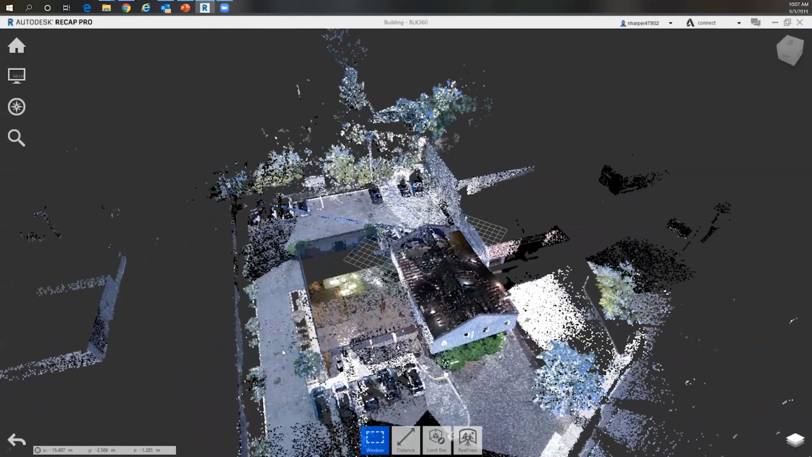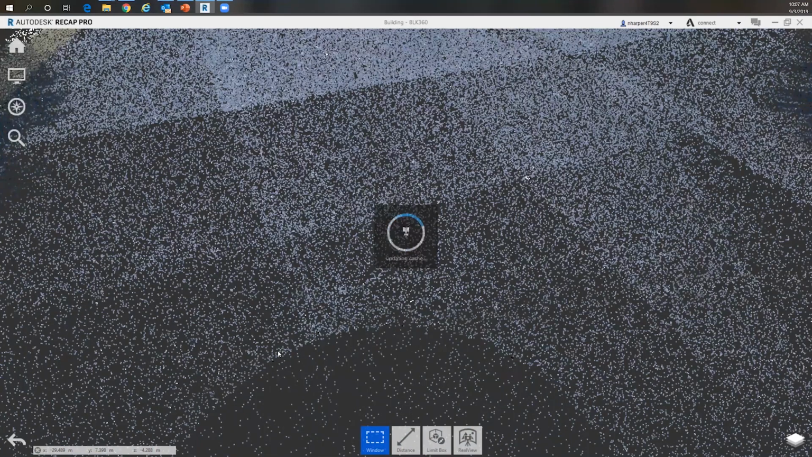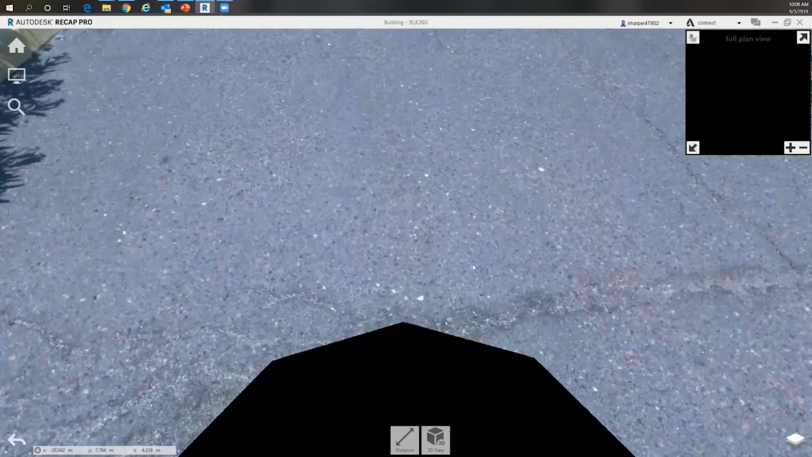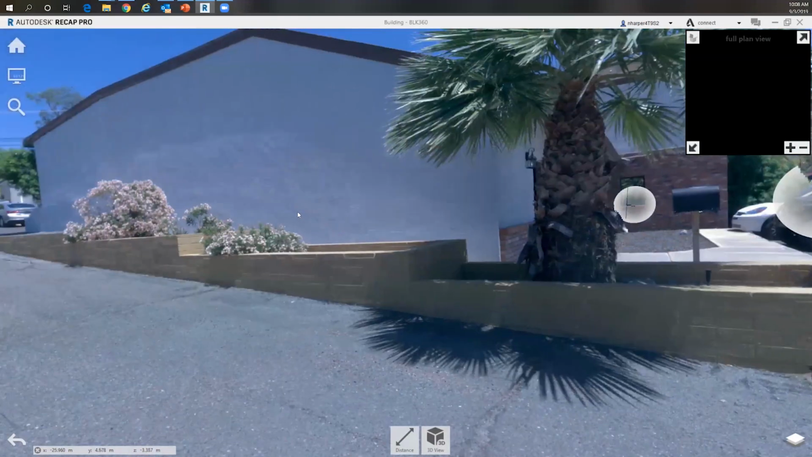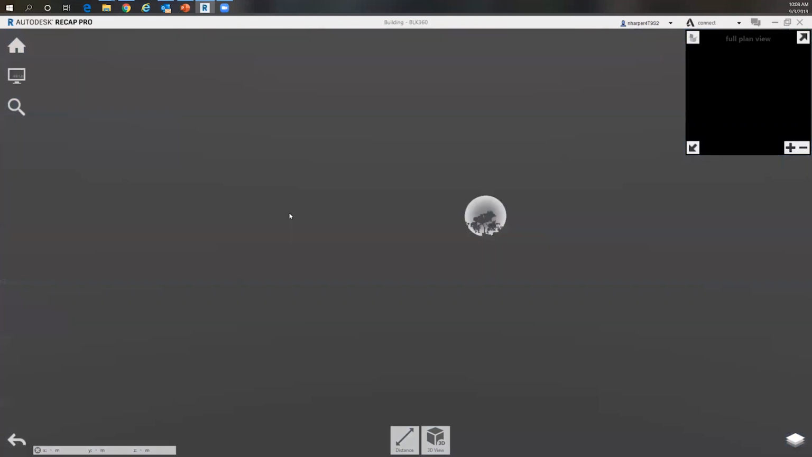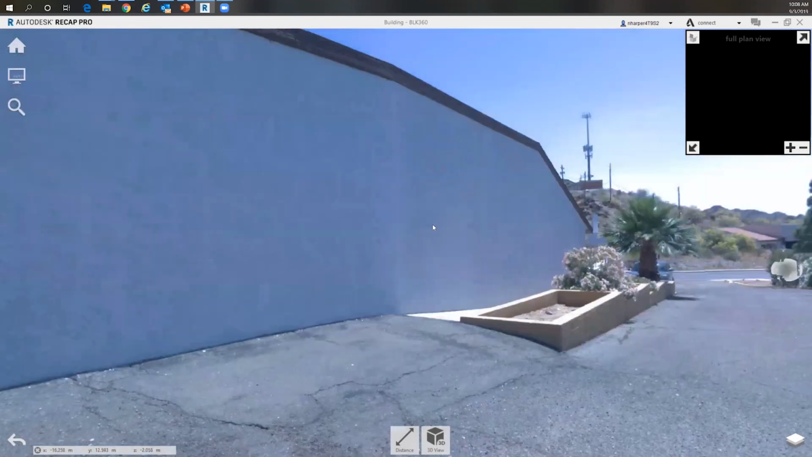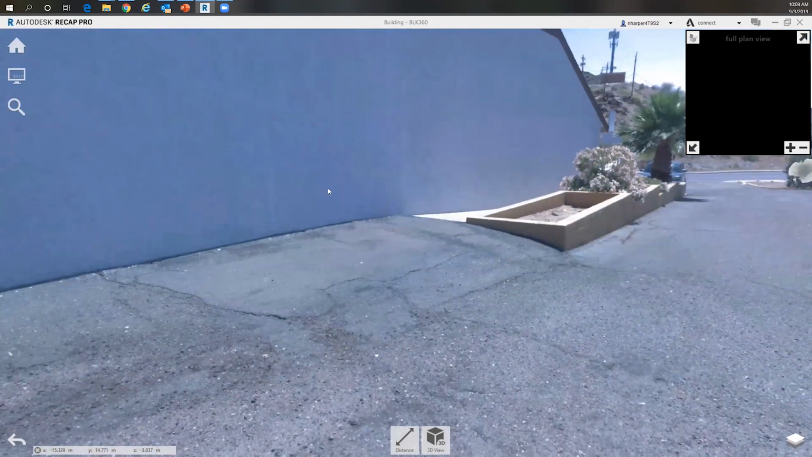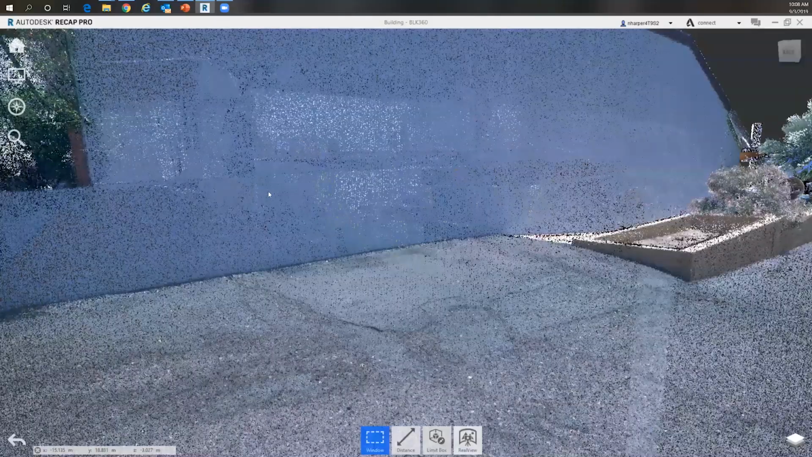And inside Recap, we can actually go to those scan locations. This allows us to navigate the site visually from that scan location. Here you can see these photospheres where the scanner was placed, and I can just jump from one to the next. And when I'm inside of this view, right now I'm looking at the photo, but I can switch this over to the point cloud data as well from that exact location.